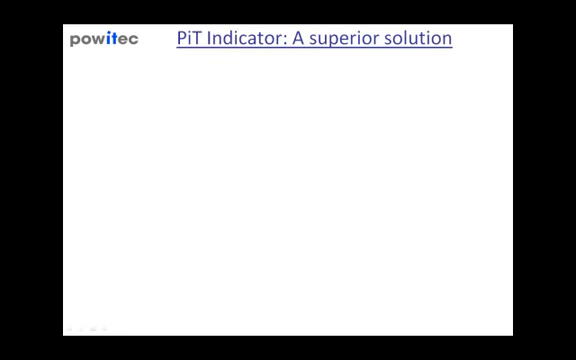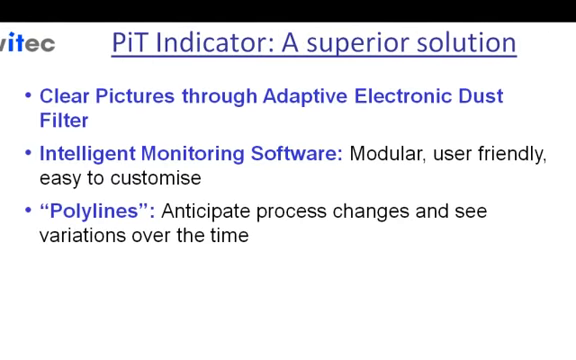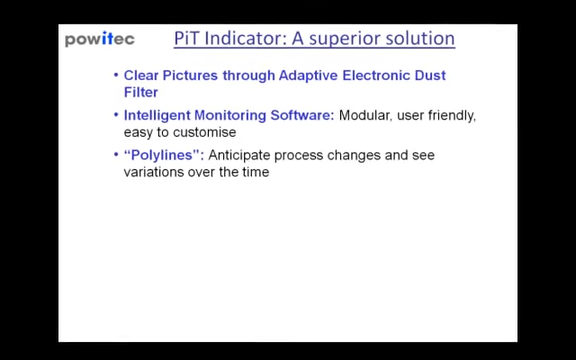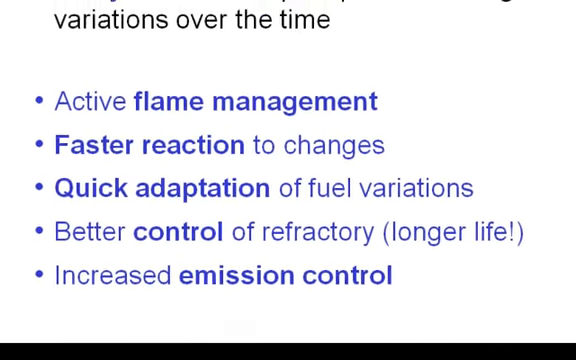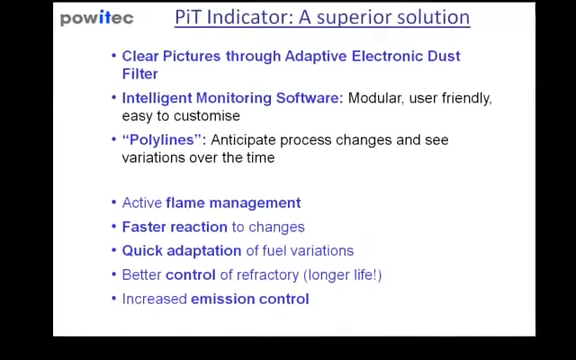Let me summarize the capabilities of the PIT indicator. The PIT indicator delivers a clear thermogram through its adaptive electronic dust filter. It is an intelligent monitoring software which is modular, user-friendly and easy to customize. The polylines help you anticipating process changes and to analyze them over the time. You can do active flame management and react faster to changes. With a quick adaptation of few changes, you can stabilize the process. The view on the coating allows for coating management, and the influence of the flame enables increased emission control.